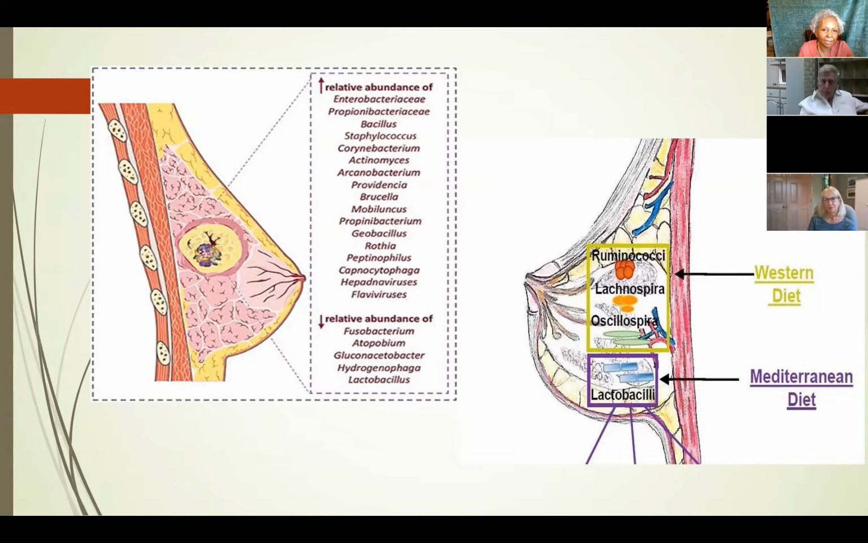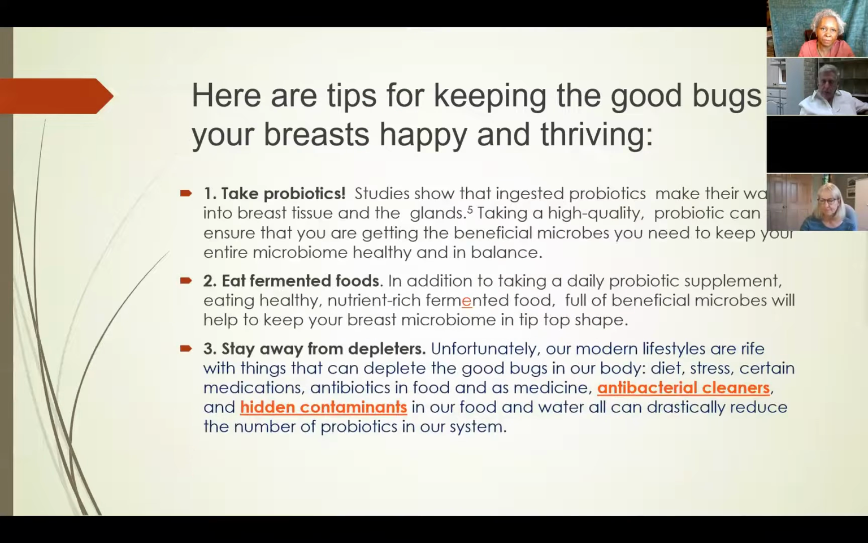It's the kimchi. There's a lot of fermented foods. There's a lot of yogurt. There's a lot of things with probiotics in it. And so it creates a healthier breast for people.